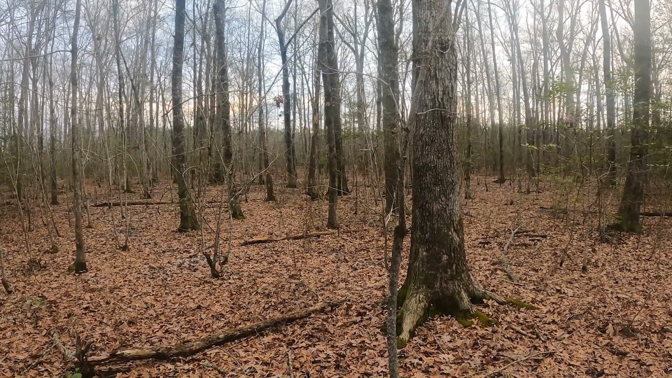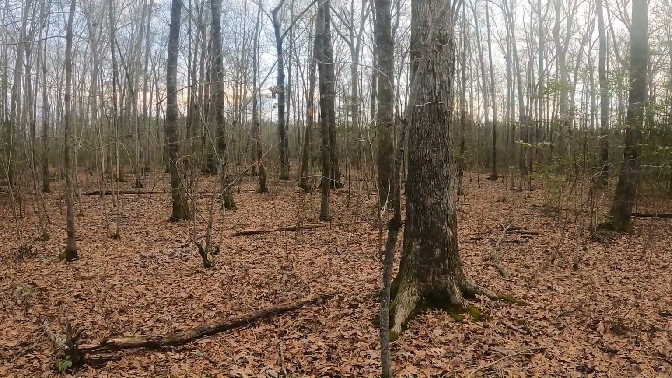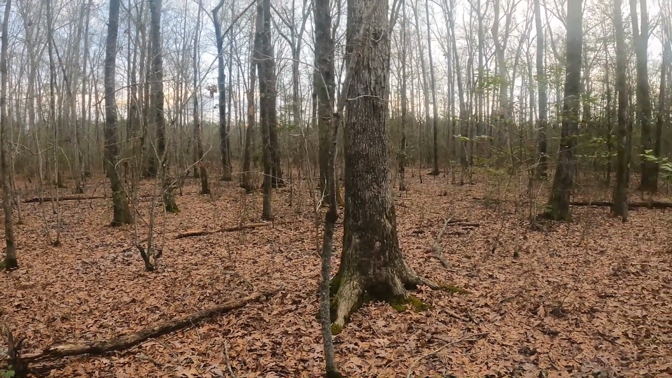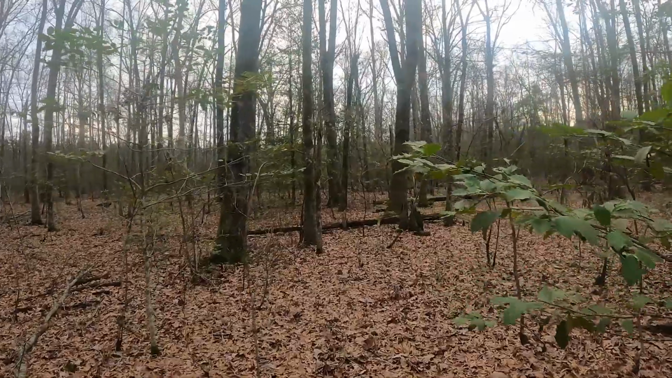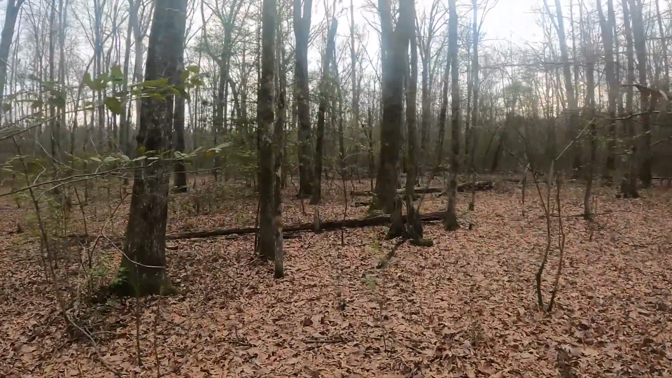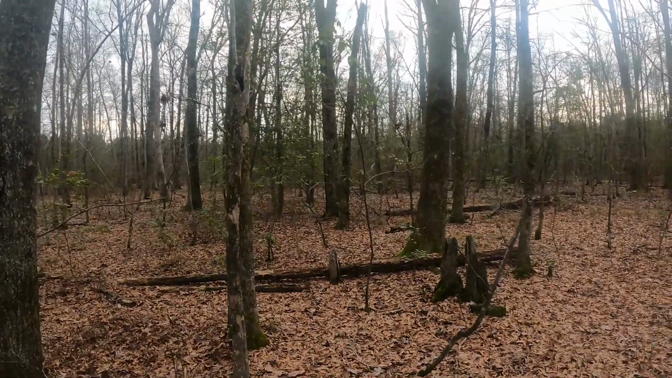I think they've been out there for about 25 years, so it's real thick there. And this is covered with pin oak, red oak, white oak, and there's just acorns everywhere. So the deer have plenty to eat in this area. And if I can just remember where the other camera was.